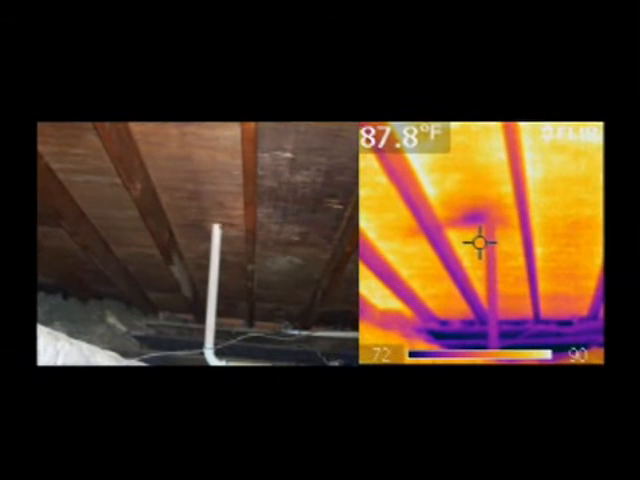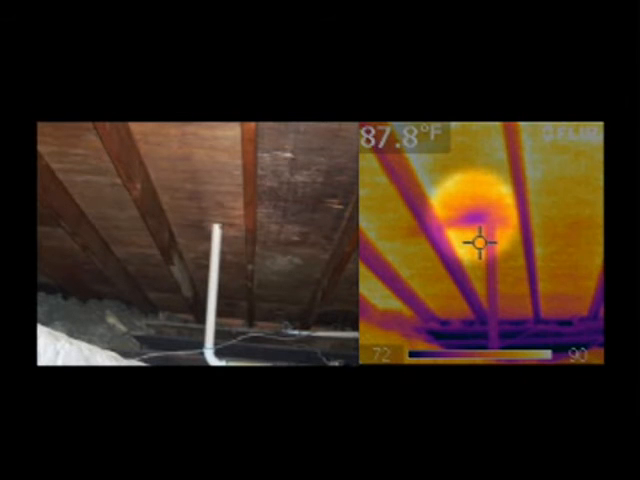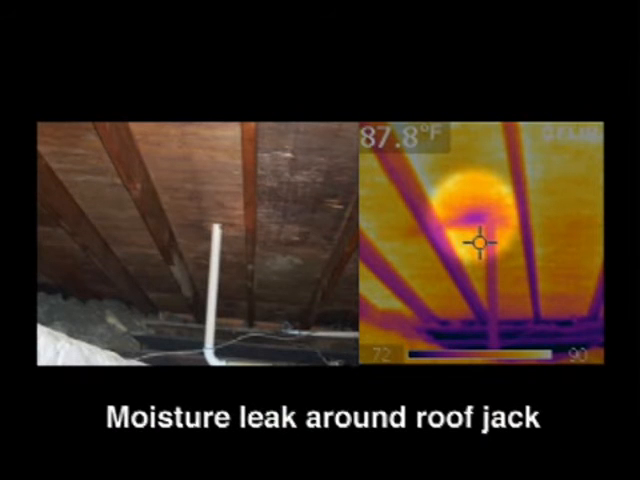Here's another picture up in the attic. We see a vent pipe going up through the plywood decking, and we see the rafters going down. On the thermal imaging picture, we see a dark area around the vent pipe, and this helps to show that moisture was detected around the flashing area where the roof allowed the pipe to penetrate through the roofing. This flashing area of the roof jack many times can become brittle through ultraviolet rays or some type of defect, and moisture can also come down through that vent pipe area and that connection as it passes through the roof, and then that can go into the dwelling.